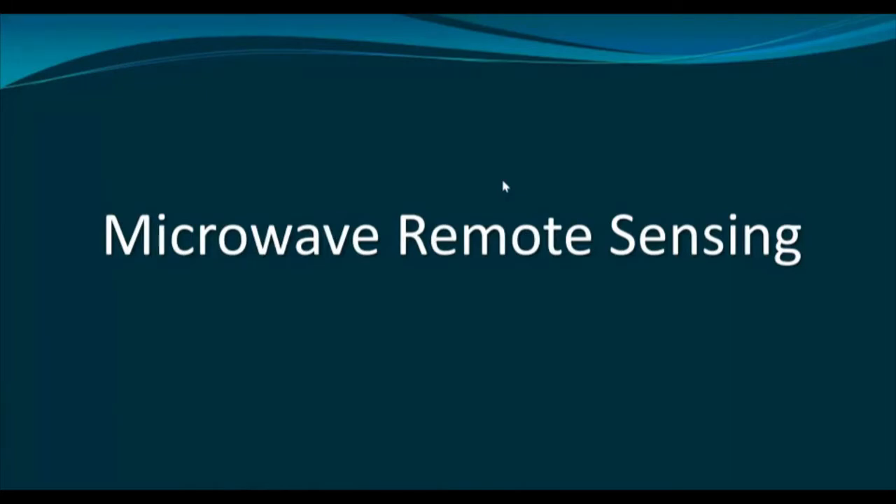Microwave remote sensing. Although the course is based on the synthetic aperture radar, we have to start the discussion from microwave remote sensing, because synthetic aperture radar is basically a part of microwave remote sensing.